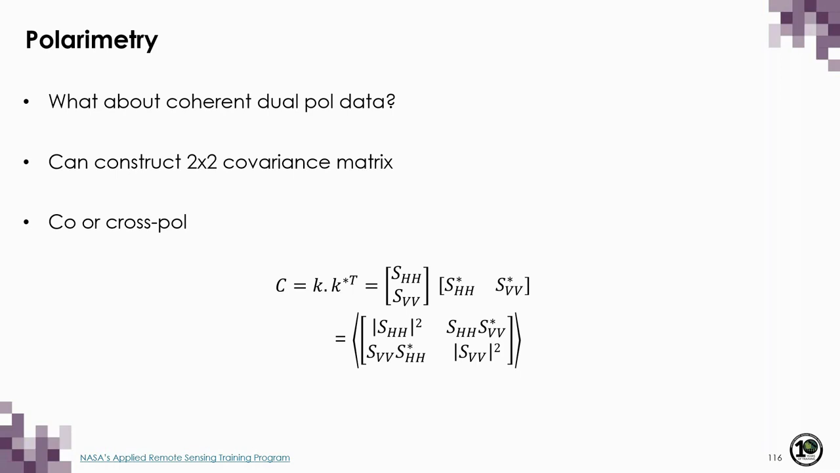And what we would get from that is this 2x2 matrix. And the HH and VV intensity in this case are also represented on the main diagonal. The off-diagonal elements represented in this matrix are the phase difference between HH and HV.